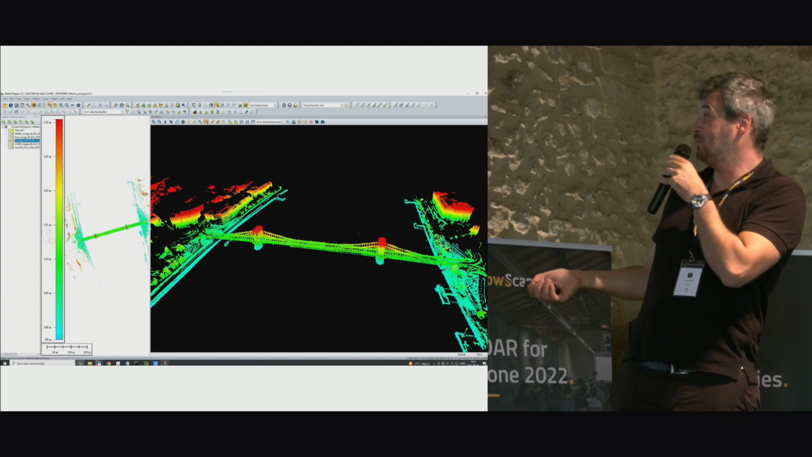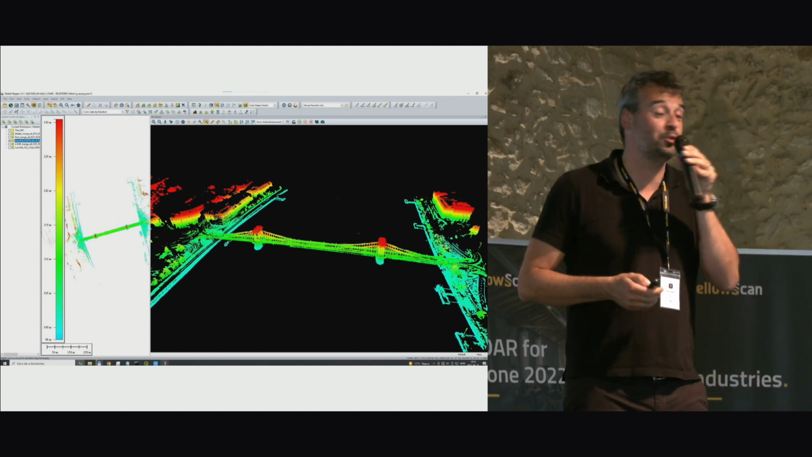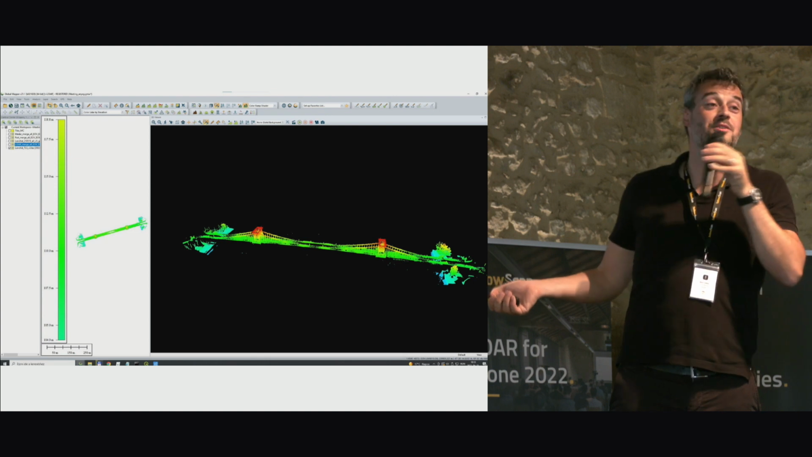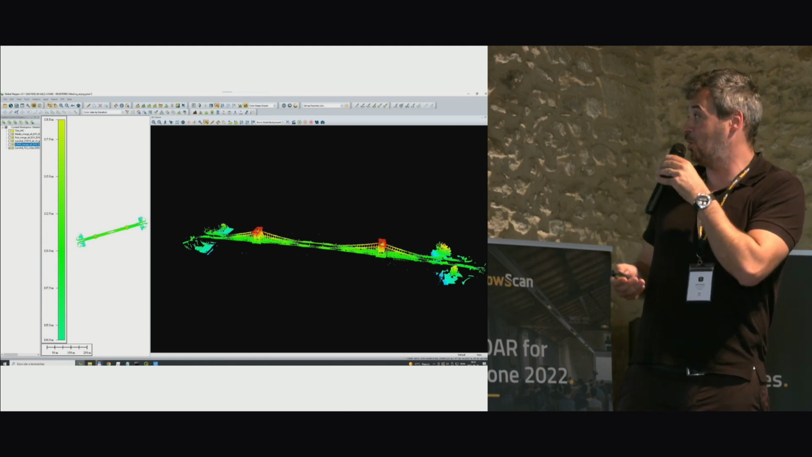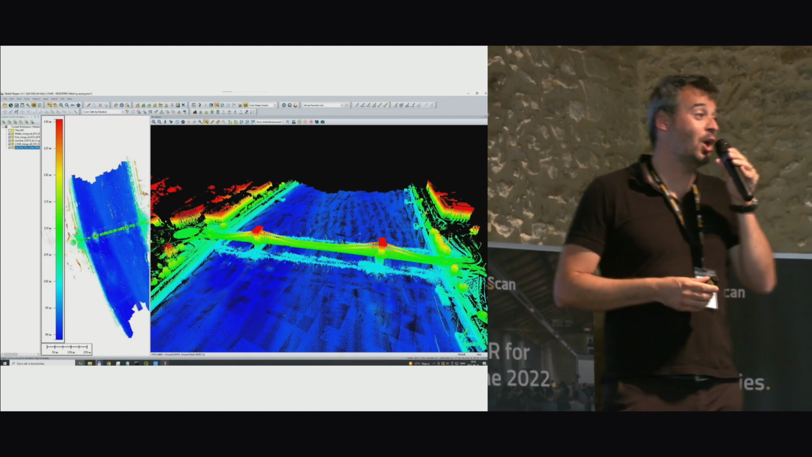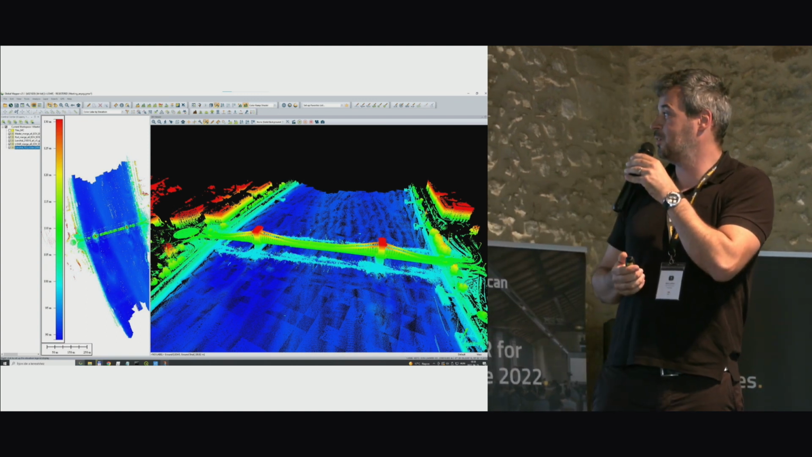Whoever works in photogrammetry will know that this was from the photogrammetry itself. And then, because you don't see the underside of the bridge, this is from the terrestrial scan. So if you put everything together, then you have this large point cloud, including all different data sources.